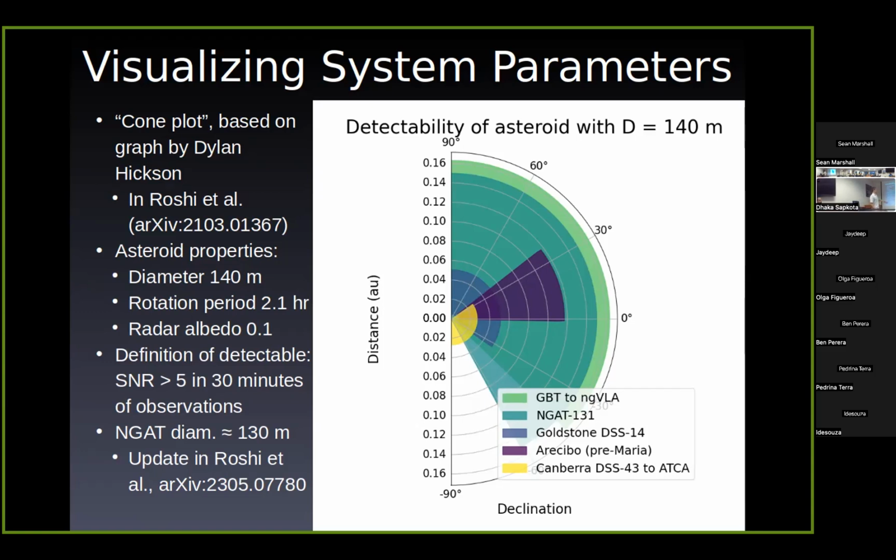This is using the latest version of NGAT, an array of dishes with a diameter of around 130 meters. So of the existing facilities, Canberra can see the southern sky, but they can't see very far out, since they have lower transmitter power. Goldstone can do better, mainly because of greater transmitter power. Arecibo is the best of anything so far, but again, limited in declination range.